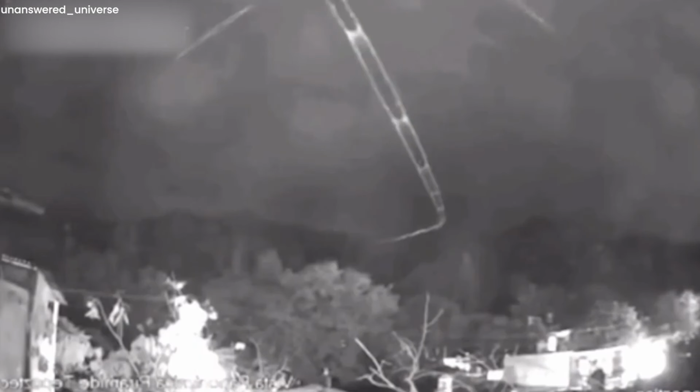The object flies into the frame from a distance and moves at a supernatural high speed, leaving a weird trail of light behind as it moves out of the frame. No other explanation of this footage has been given yet.